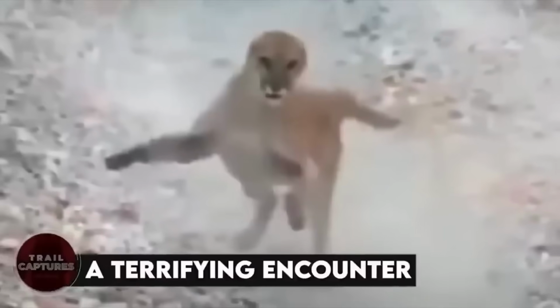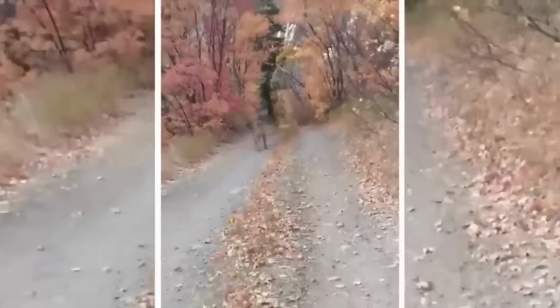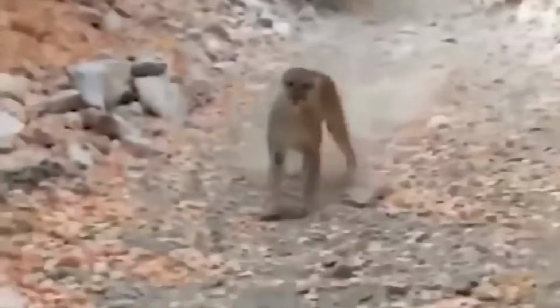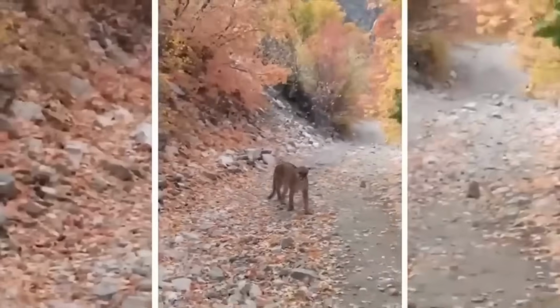Amazing. A terrifying encounter. When one cougar minded its own business, the other one was in a mood of letting the man know how dangerous he can be. So he ran as fast as he could towards the man and stopped just a few inches away. And he did it for 6 minutes straight. Might be the longest 6 minutes of that man's life.